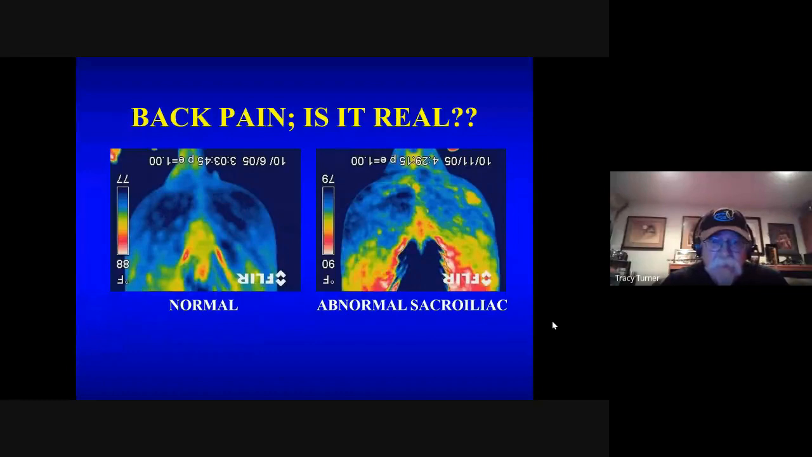We can look at the sacroiliac area. So here's a normal sacroiliac, or relatively normal. It's warm down the middle, same temperature from tuber sacrale to tuber sacrale. We have some little abnormalities over the gluteals, but here's a real abnormal sacroiliac area. So the tuber sacrali are here. I have one warm, one cold, and I have a great disparity between the left croup and the right croup. So yeah, we've got problems here, and I've got cold for some reason in this area, and it needs to be investigated further by other diagnostic means. And for me, that's ultrasonography of the region to look at it.